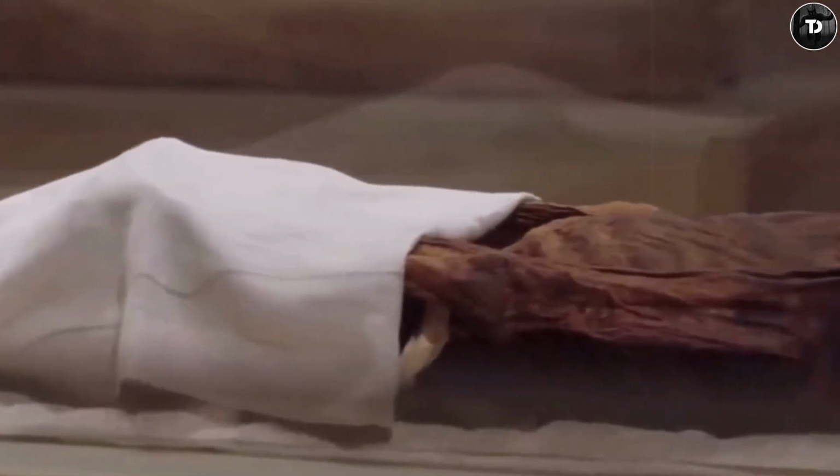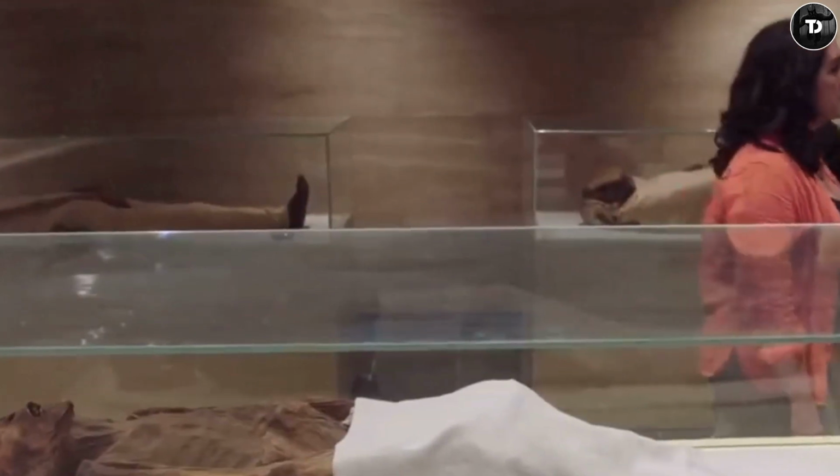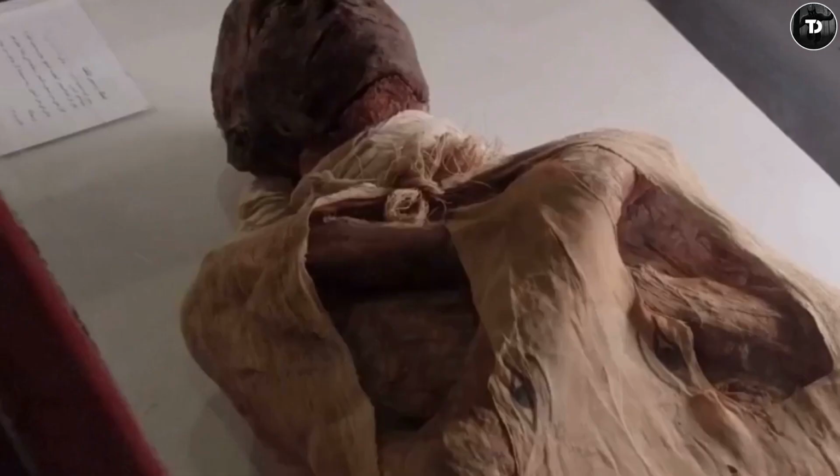Seti I. This mummy lying at the National Museum of Egypt has gained much attention due to its popularity. Seti I is the father of Ramses I. Both father and son were great pharaohs of Egypt and led the country to abundance. But what makes the mummy of Seti stand out is the perfection of embalming done on the body.